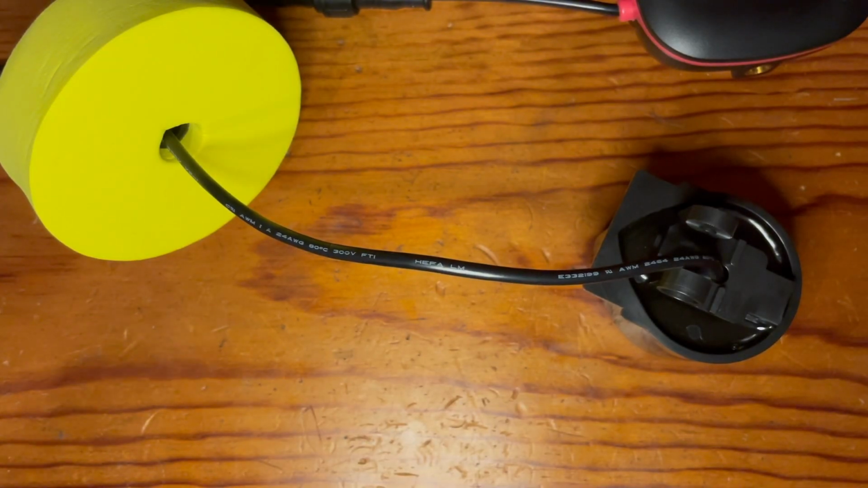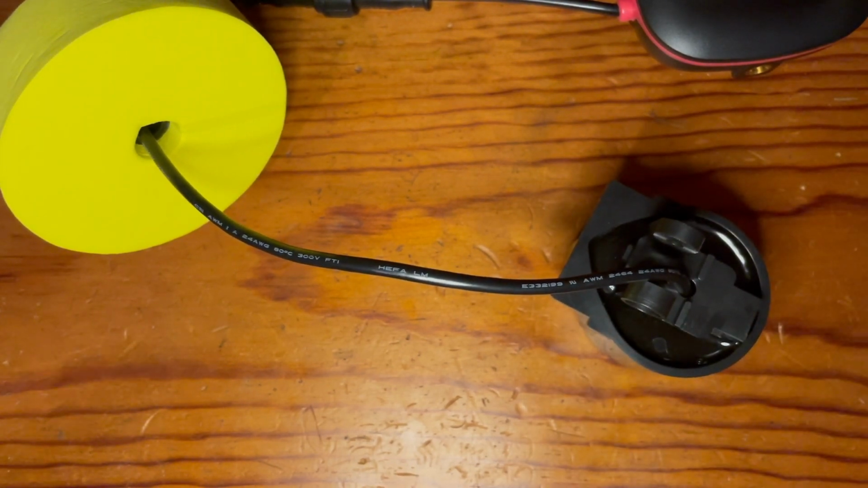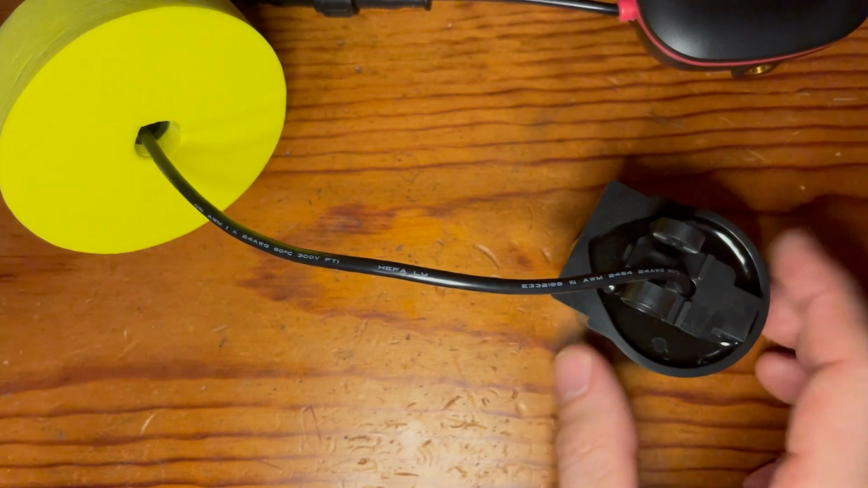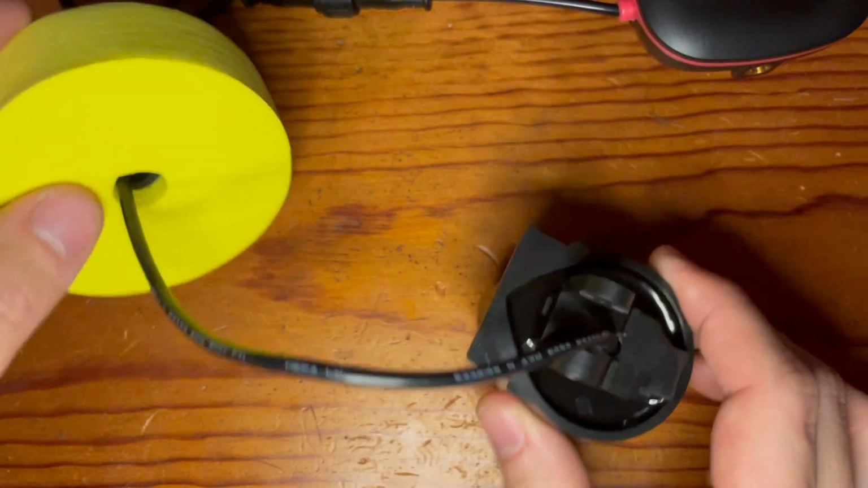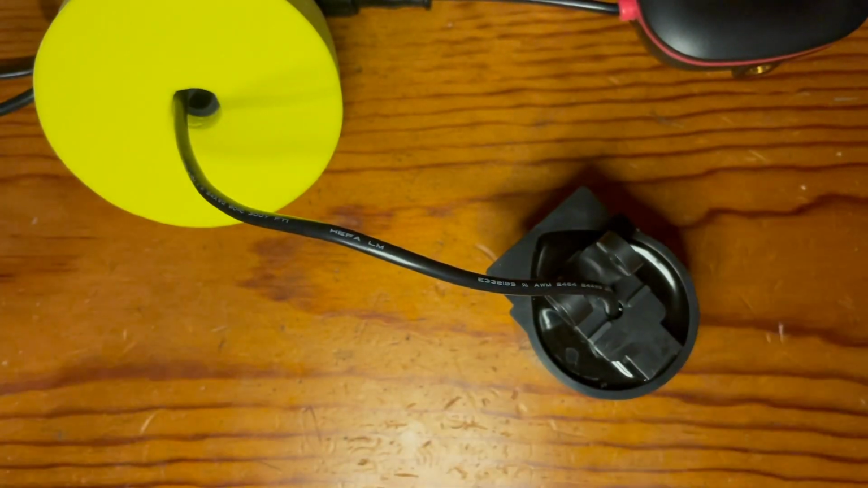If you're going to be bank fishing or off of a dock, the manual states that there's an ability to throw the float out. So basically it says hold both the float and the transducer in your hand and then do an underhand toss towards the direction you want it to land.